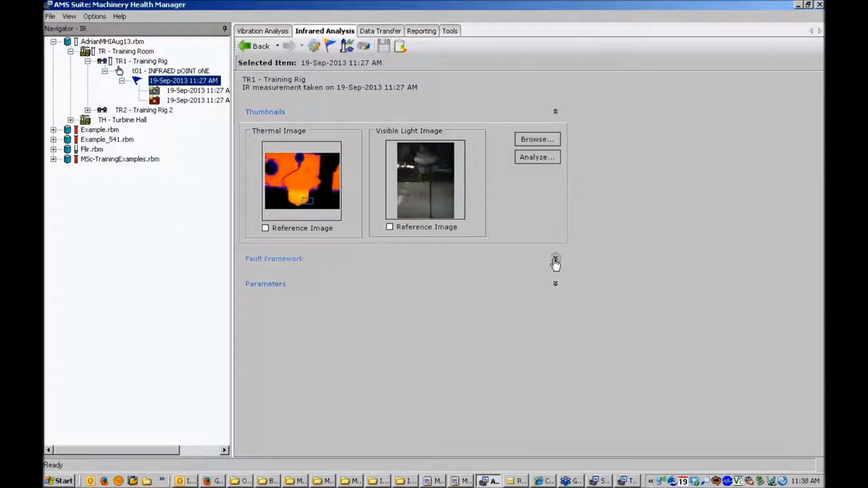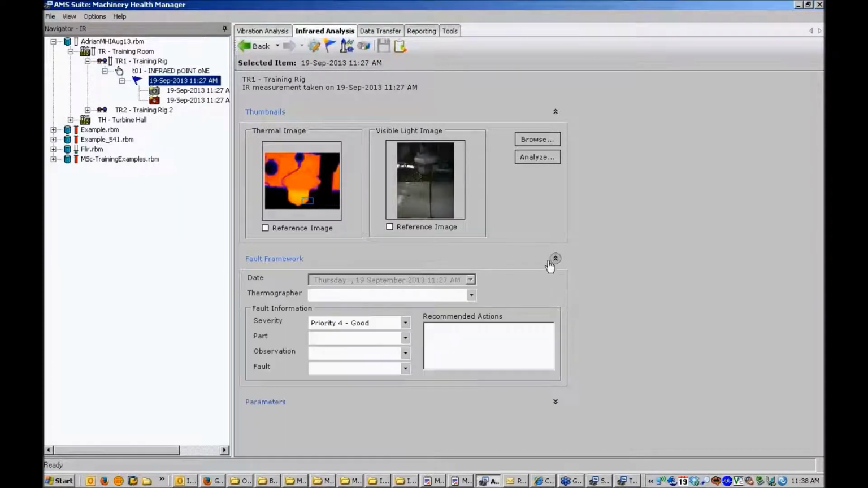The other thing I can do is go back to the infrared event. At the infrared event level of the navigator there is an area known as the fault framework, and within this framework we can start to populate information that you might be familiar with from RBM view. You can think of it as a cut down version of an RBM view problem. It has an automatic date and time from the image. I can specify who the thermographer is.